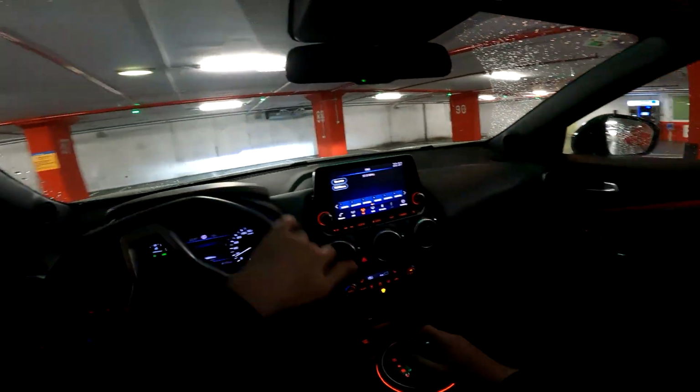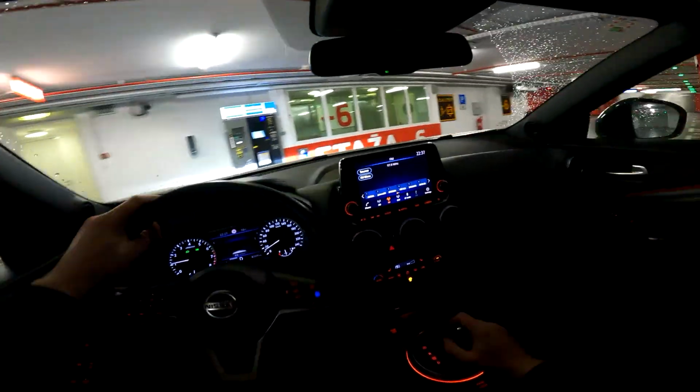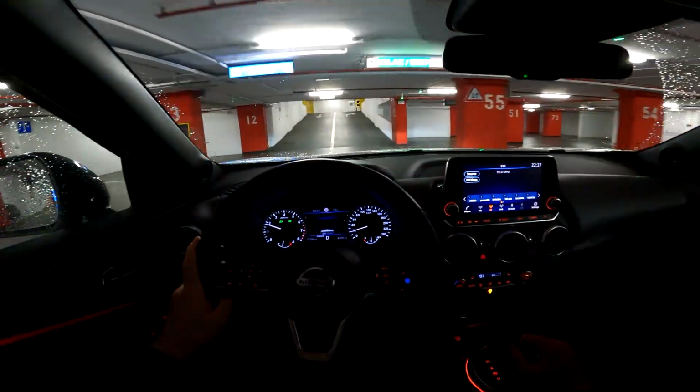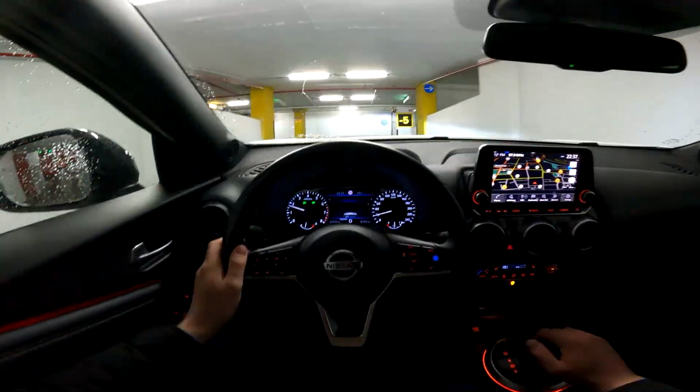So this Juke, the new generation, currently only has one engine as an option. So you get the 1-liter 3-cylinder engine producing 117 horsepower and 200 newton meters of torque.